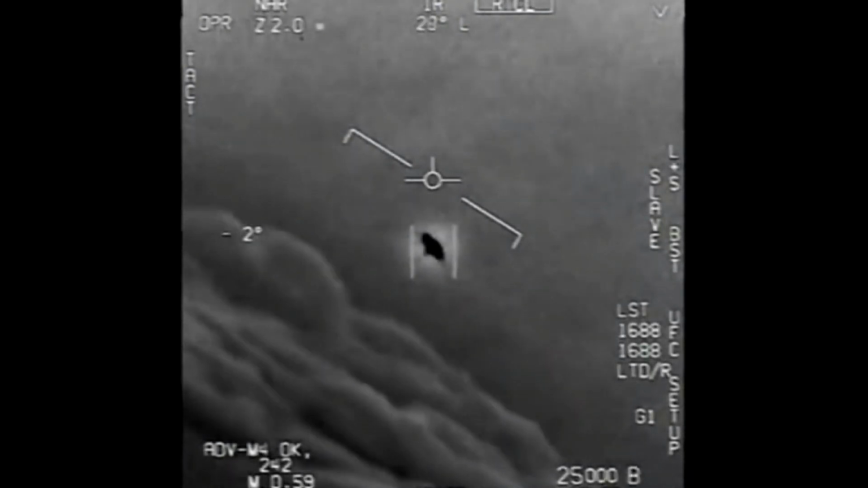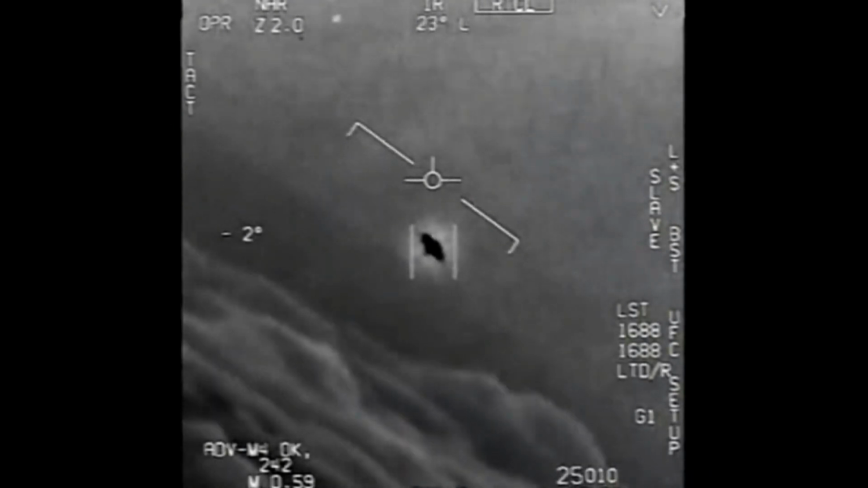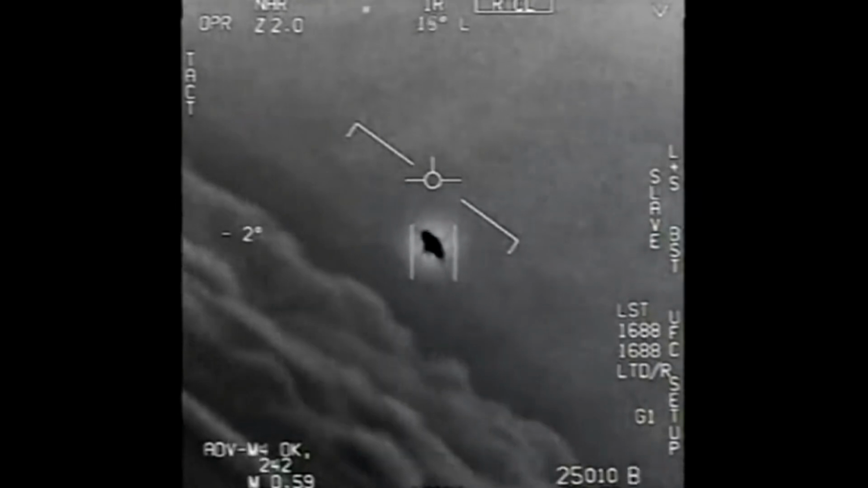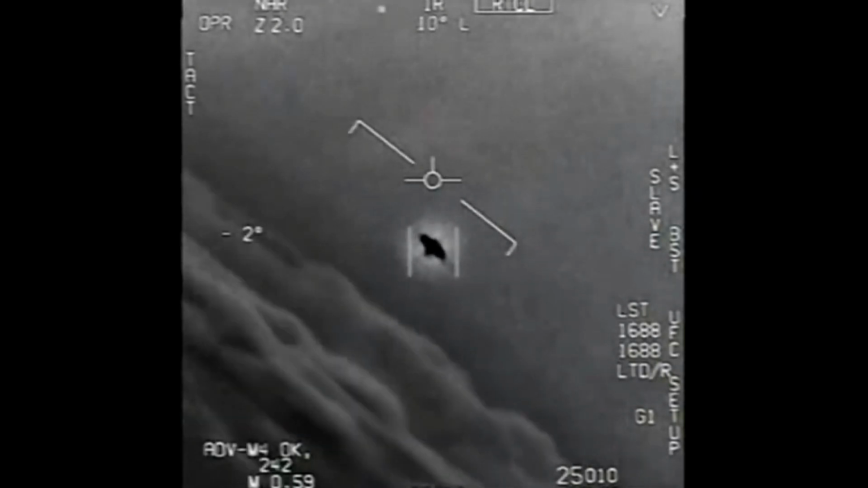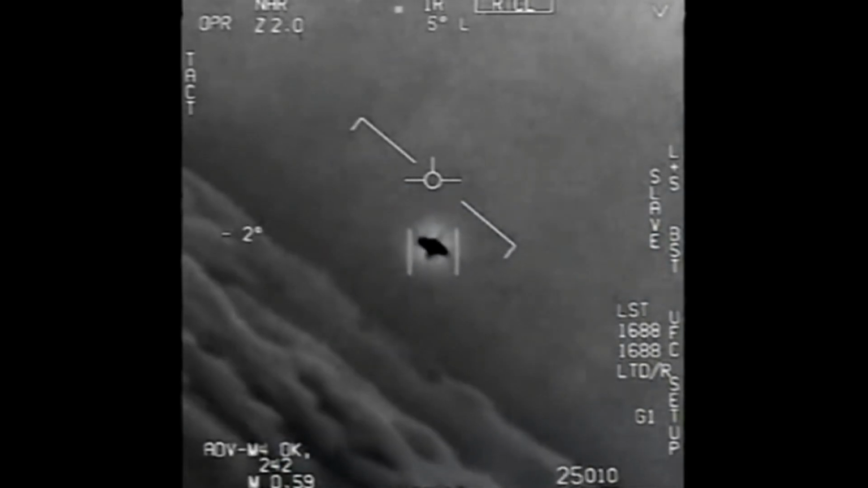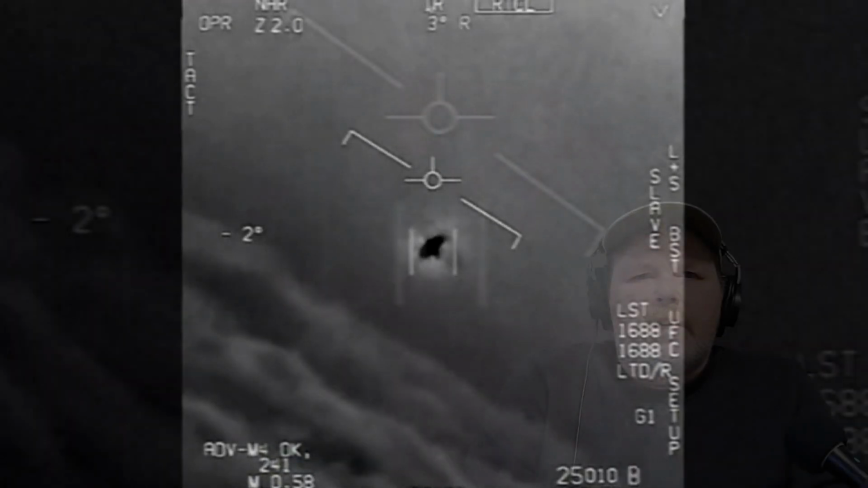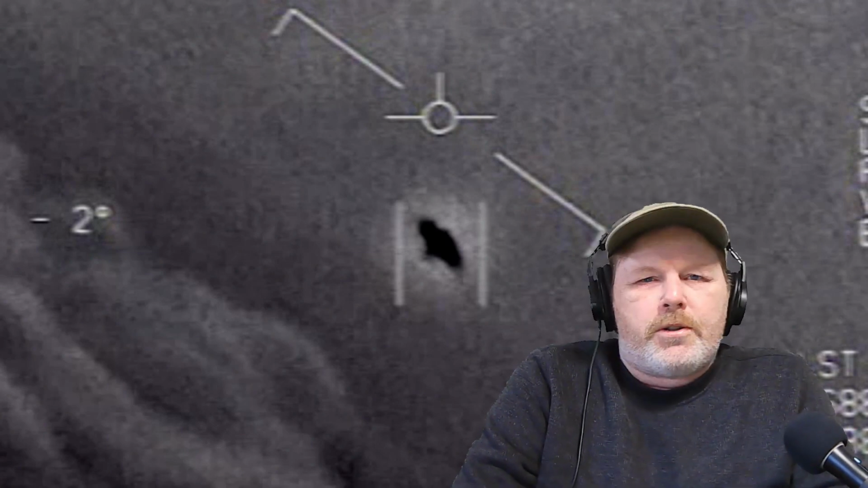He pretty much focused on the rotation, but at the same time, to me, the whole thing is pure gaslighting. I mean, you're seeing it with your own eyes. You're seeing this object in this video, and when you look at this thing, it's obviously a flying saucer.